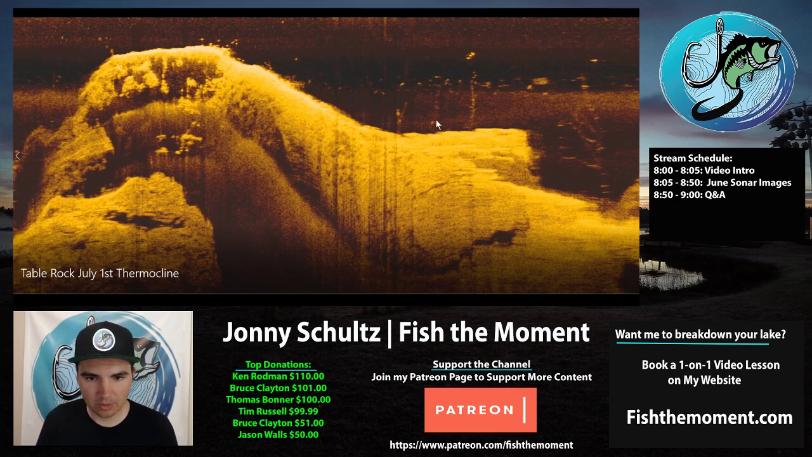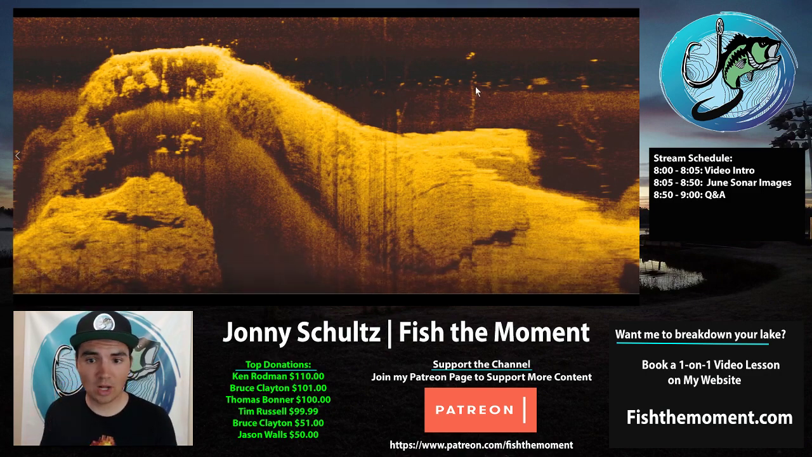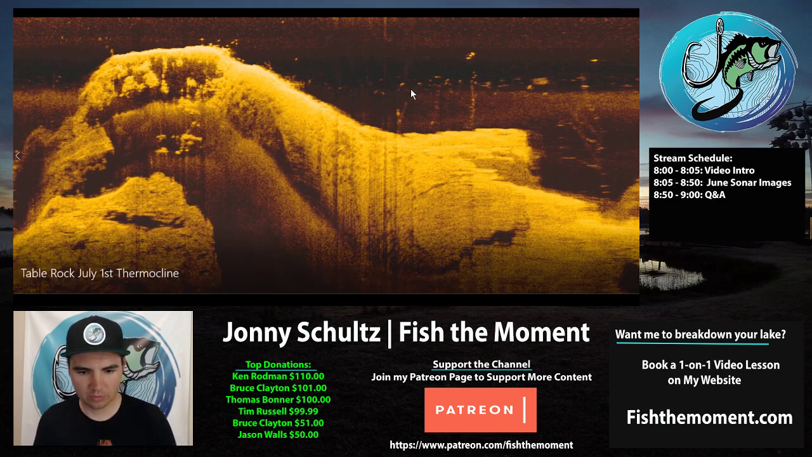But if you look, there's actually some isolated standing timber that's sticking up. And the top of that standing timber is in 26 feet of water. And you may hear guys talking about fishing the tops of standing timber. They do that a lot in the South Carolina lakes. If you're fishing Lake Hartwell, Lake Lanier, Ouachita in Arkansas, even some of the lakes down in Texas where you have mesquite trees, stuff like that.